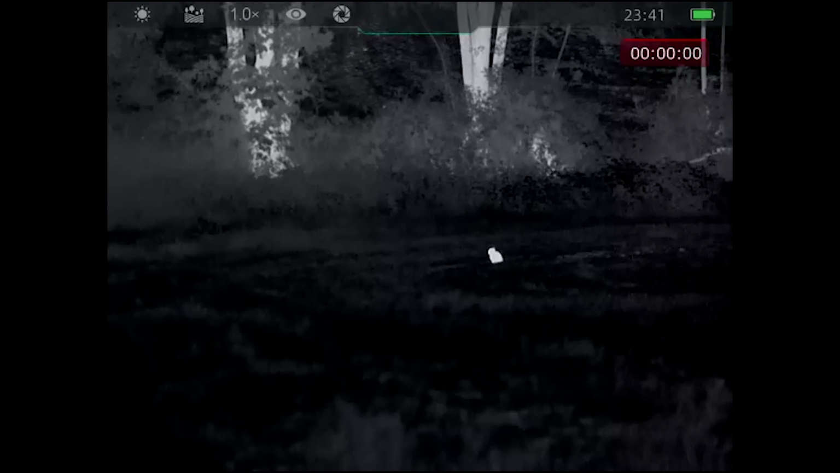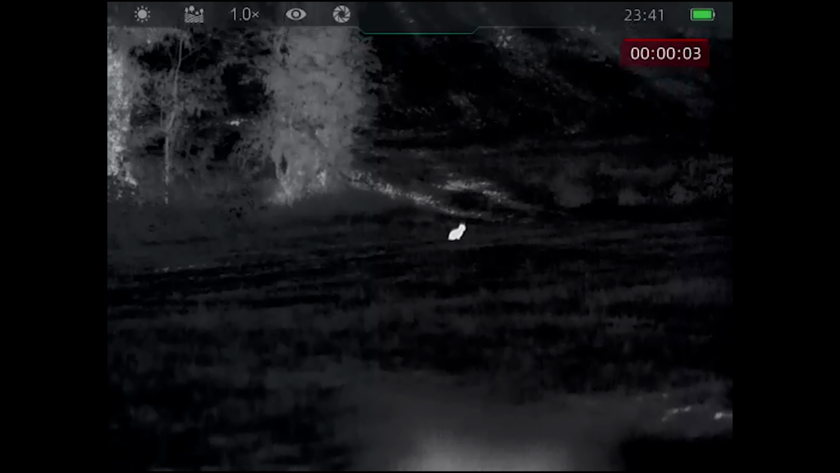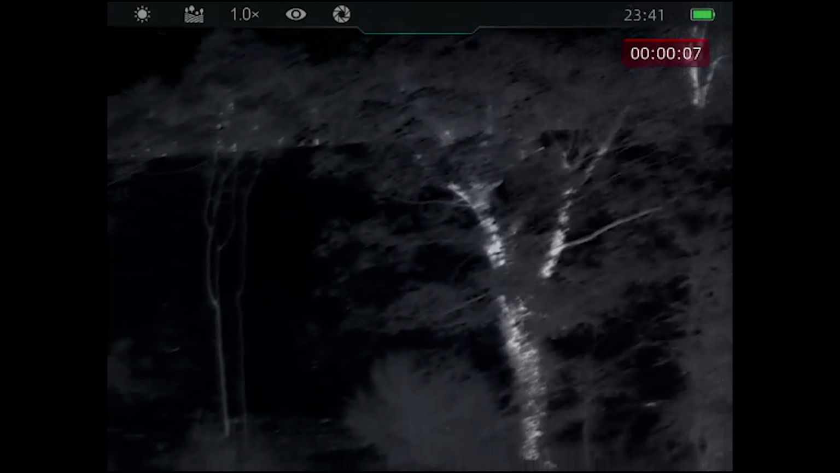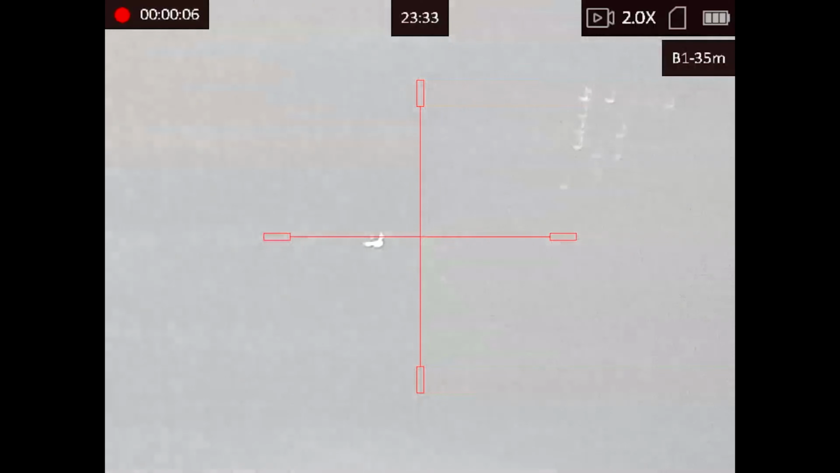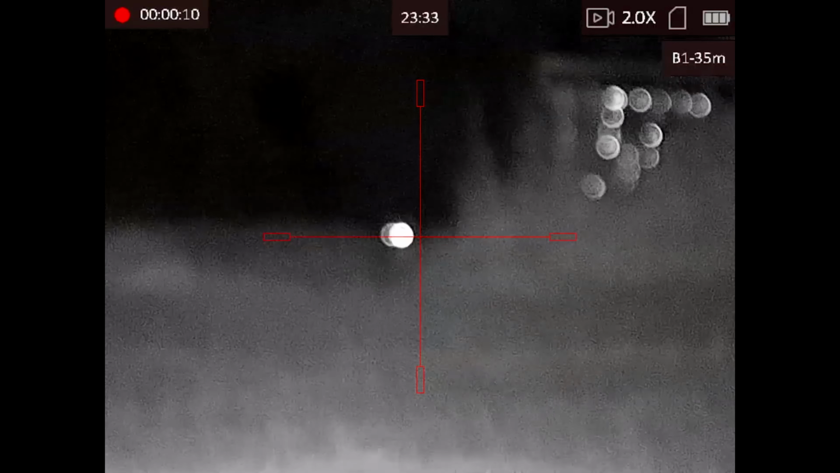So shortly after that first rabbit and scanning the field there with thermal to spot a couple of good rabbits, I thought I was in for a real nice quick bag straight away. But to my surprise, the field sort of cleared and I couldn't figure out why until I spotted this guy. This guy came through a little gap in the hedge and in the field here, as you can see. Took me a little while to get the scope focused as I wasn't ready for something at that distance.